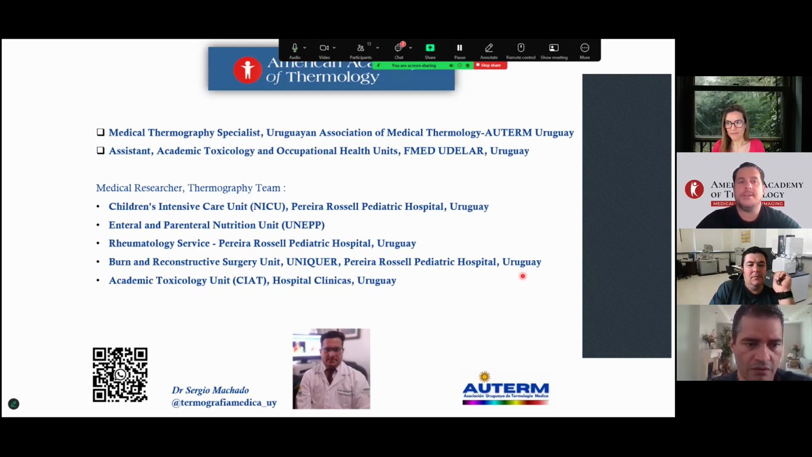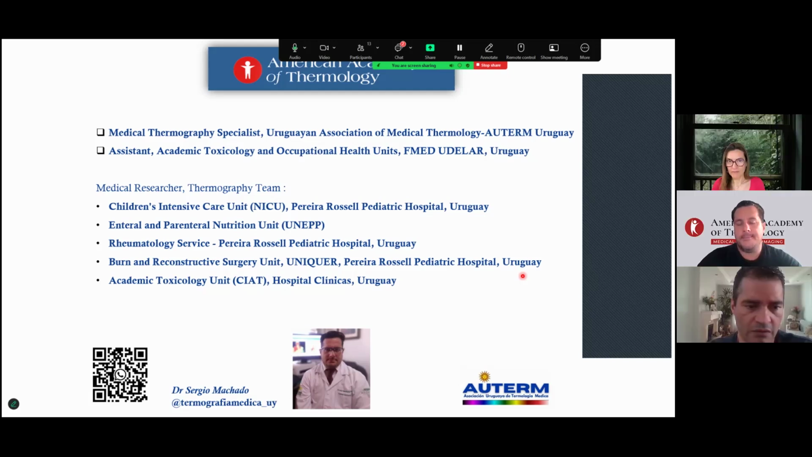Now, we research in pediatric and adult hospital investigation units, enteral and parenteral nutrition units for palliative pediatric patients, rheumatology services, burn and reconstructive surgery units, and toxicology, poison, and venomations.